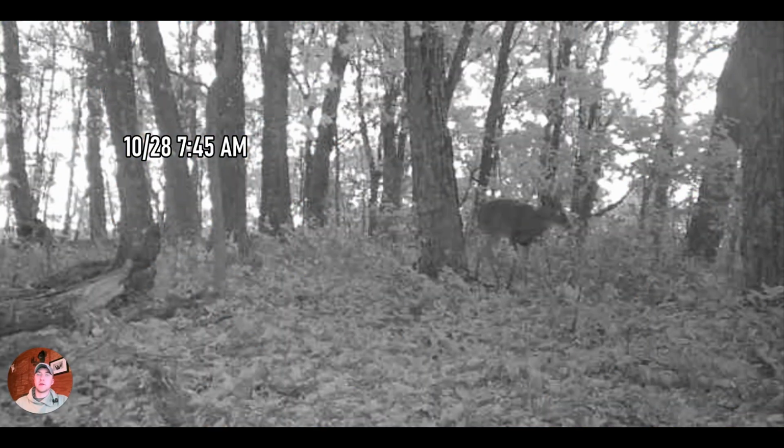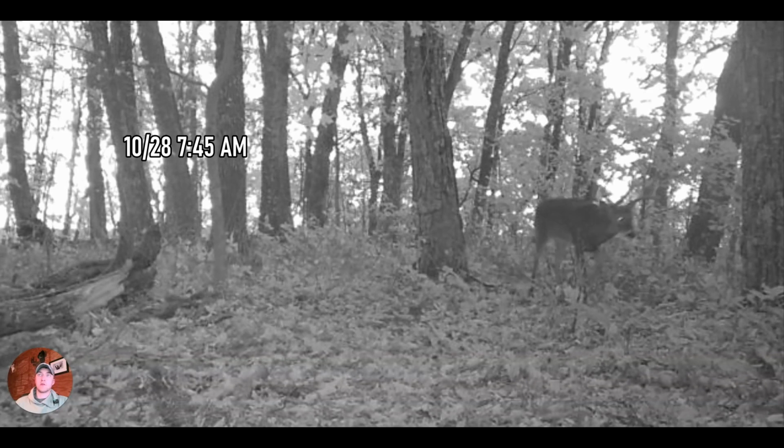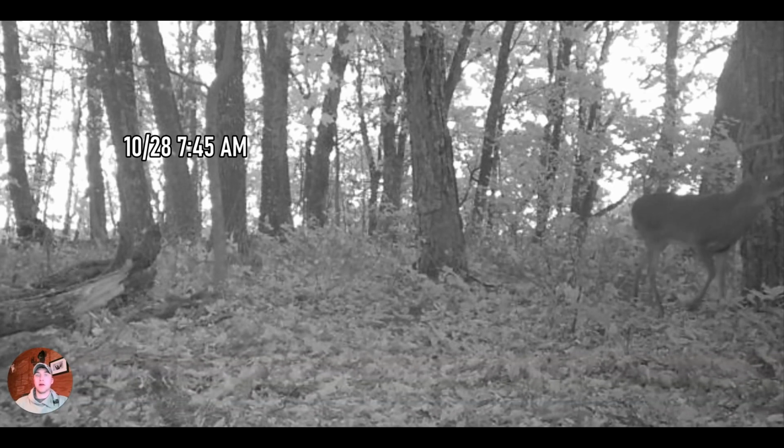This next buck is a really good example of these bucks not necessarily needing to hit the scrape in order to pass through this trail camera location, but he does show the behavior patterns of coming up over the top of that point and heading towards the briar thicket. This was actually the last good buck that I got on this trail camera, October 28th at 7:45 in the morning. You'll see that he's just kind of slowly strolling through the area, working directly towards that briar thicket. So again, very good assumption that he was likely bedded there or somewhere very close by, with this being right around the beginning of those daylight hours.